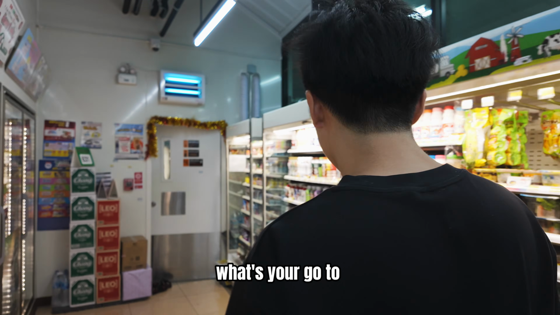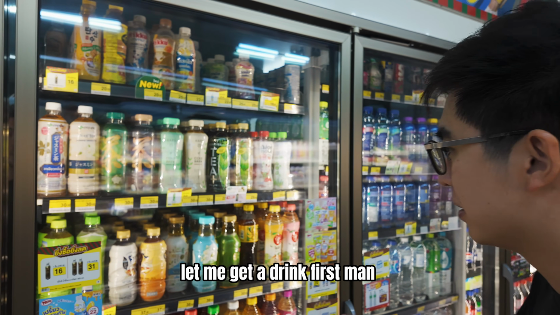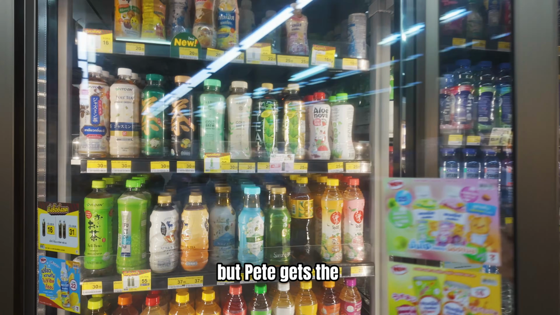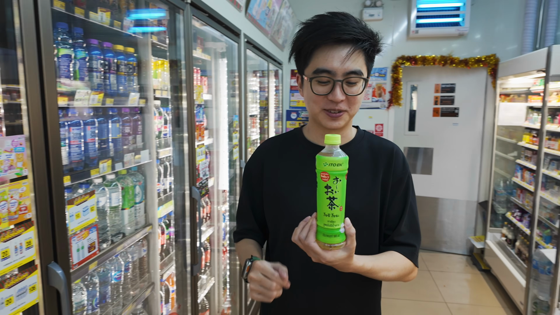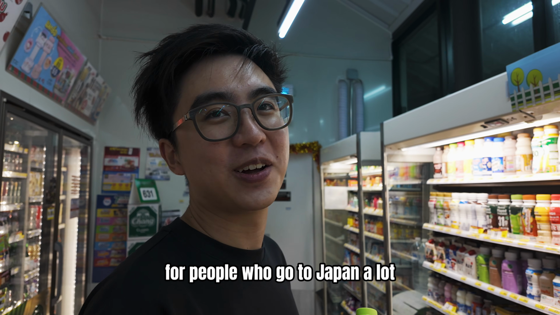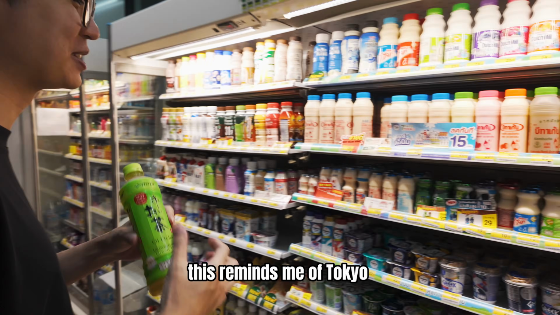Okay. What's your go-to? My go-to. Let me get a drink first, man. Coconut drink? No. I always get the coconut one. But Pete gets the Ito En green tea. Unsweet. Okay. Why is it good? For people who go to Japan a lot and buy from vending machines, this is it. Okay. This reminds me of Tokyo.